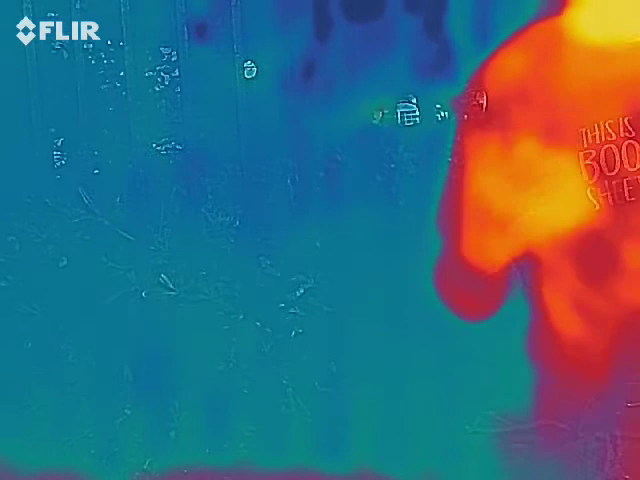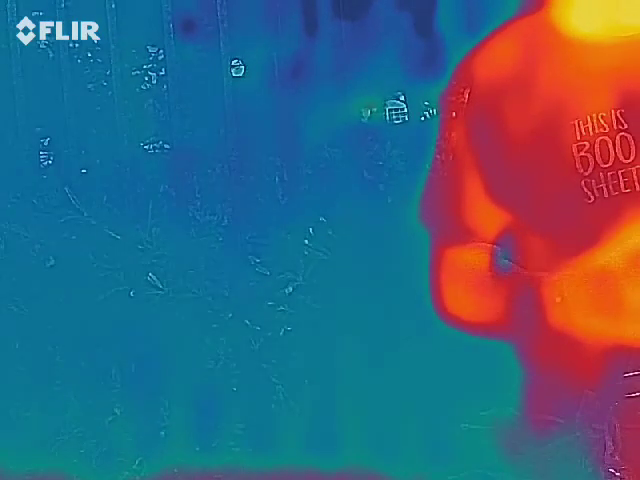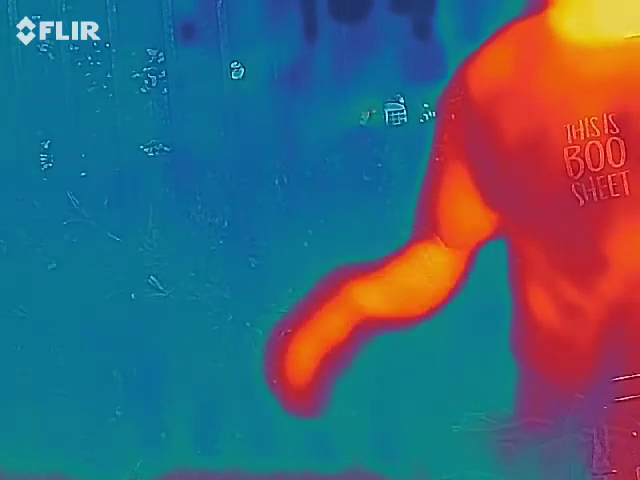1987, we have a local photographer. He's taking pictures of all of our cemeteries. He's going to be putting together a book. So he captures a full apparition of a woman wearing a shawl and a baby basket next to her.